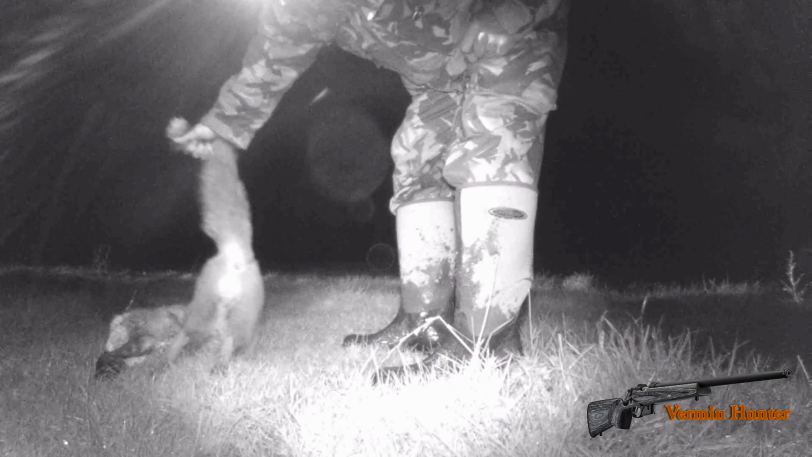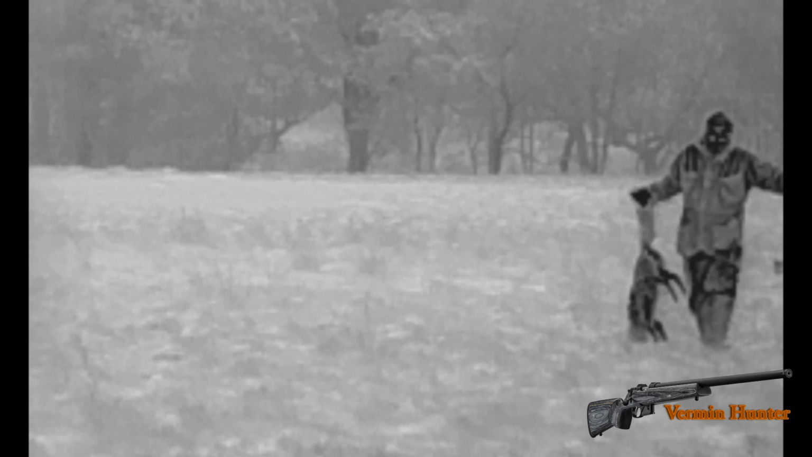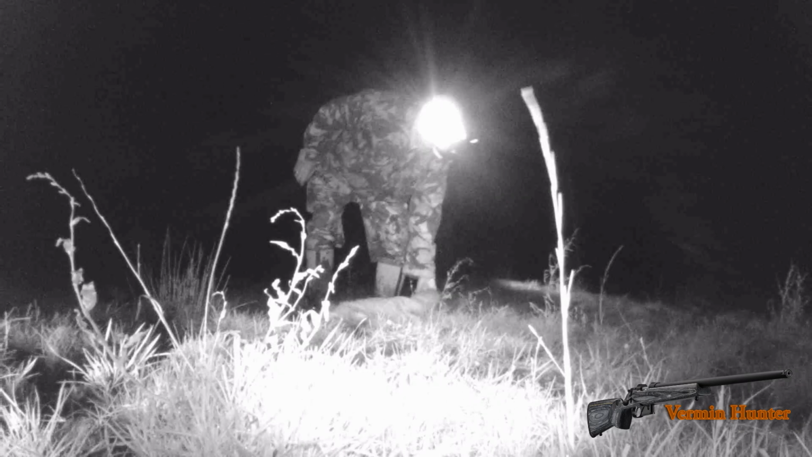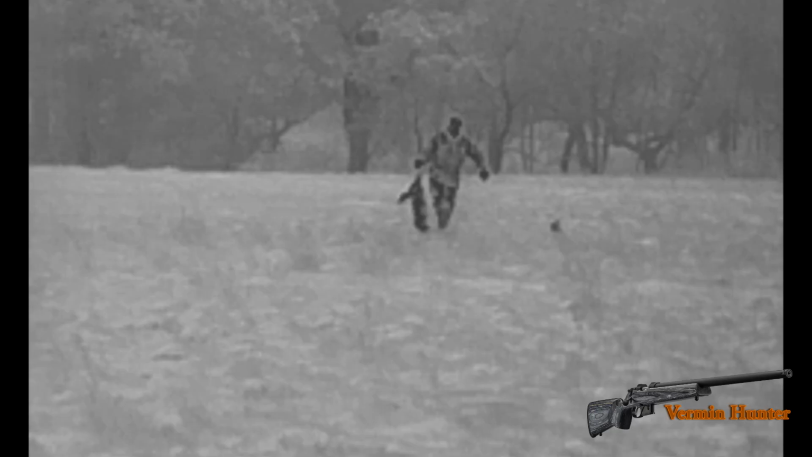Fox number 2 was quite a leggy cub. Brought that back to collect fox number 1, which is a very big dog fox. As you can see, I'd caught it over the left shoulder. Here was quite a lot of mud, a lot of very deep grass. He'd obviously fallen down where he'd tried to run away, and I clipped him because the right hand side, as he'd run away from me back down the field, I clipped him over the right shoulder straight through. 55 grain, doing a perfect job.